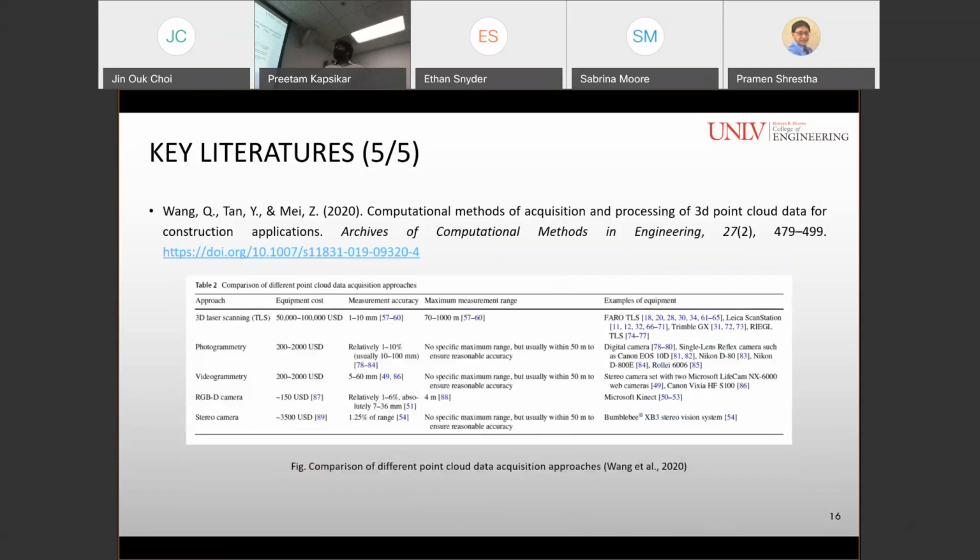This study was conducted to analyze the various approaches and to understand the accuracy and the cost of the data acquisition techniques, and they followed this approach, and they concluded that the laser scanning approach was the most accurate one out of all these followed approaches.